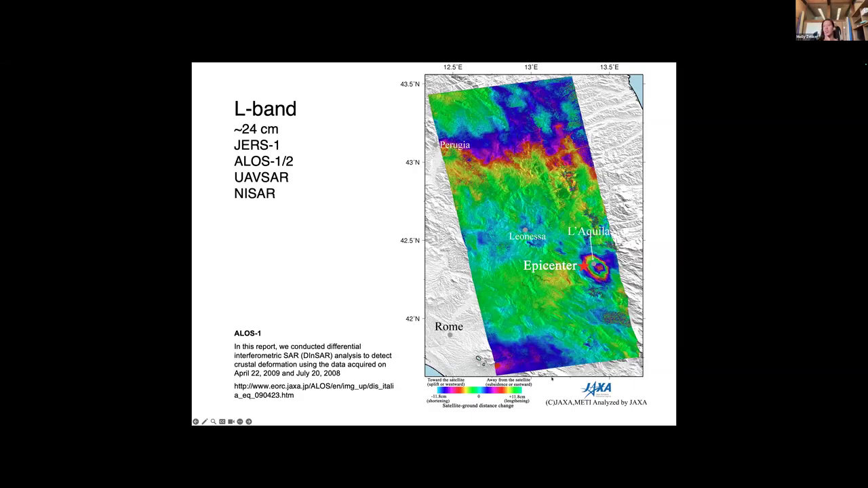So here you can see there's coherent phase across our entire interferogram, and we have fewer fringes associated with the event because it's this longer wavelength. And seeing some of the extent of this earthquake is much easier through this L-band analysis.